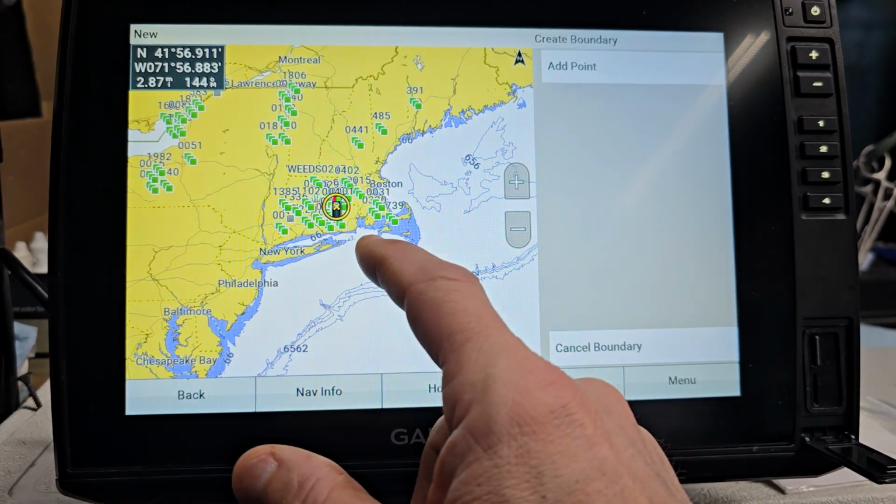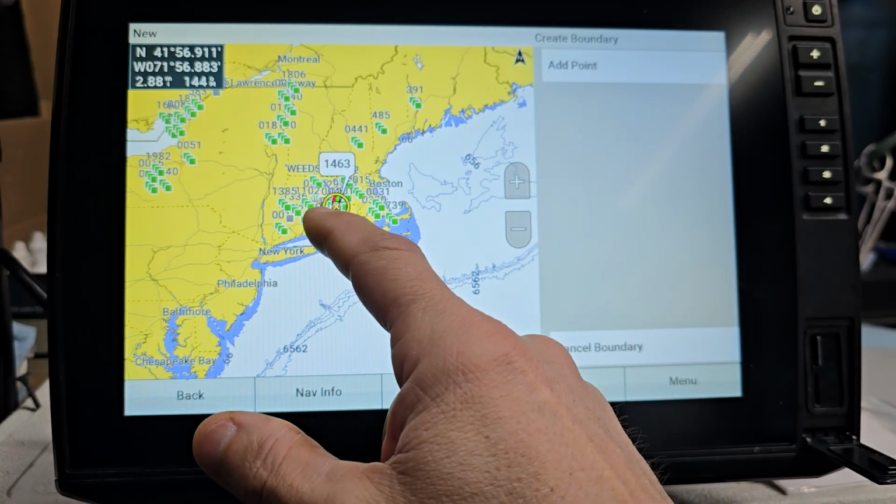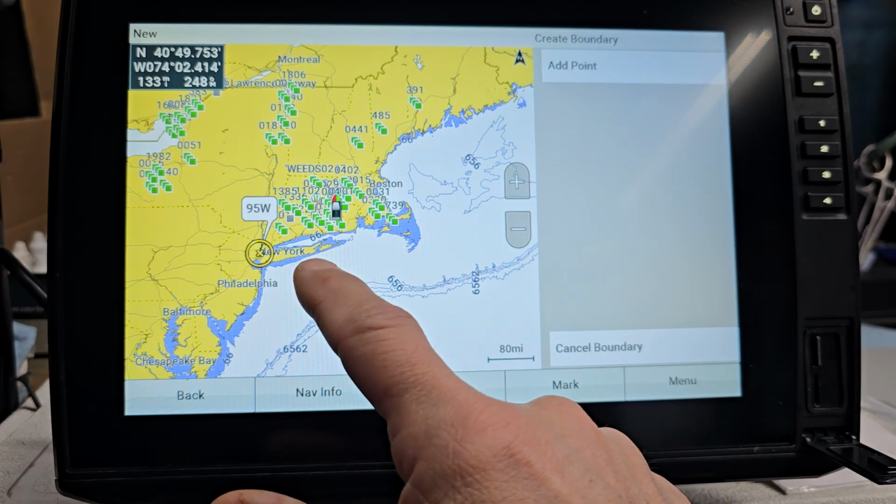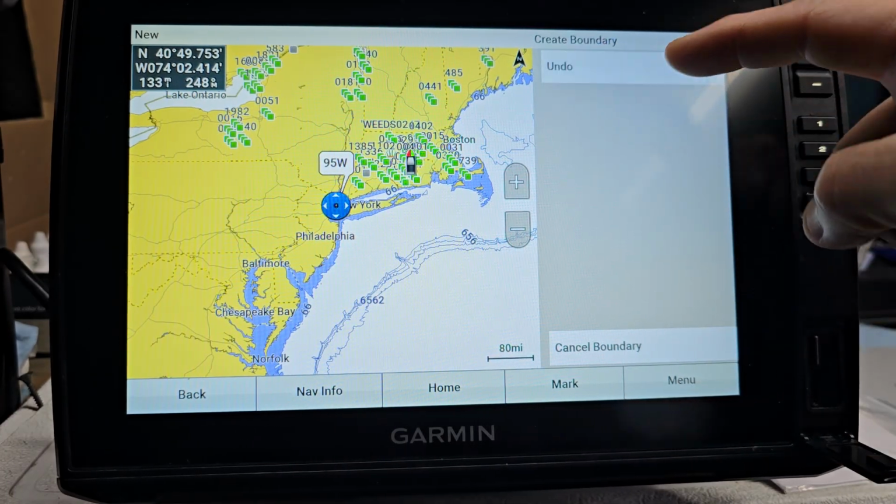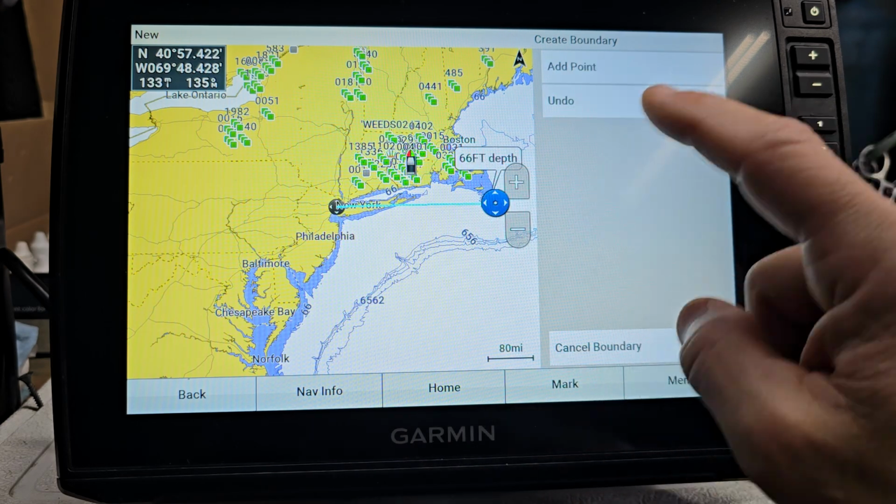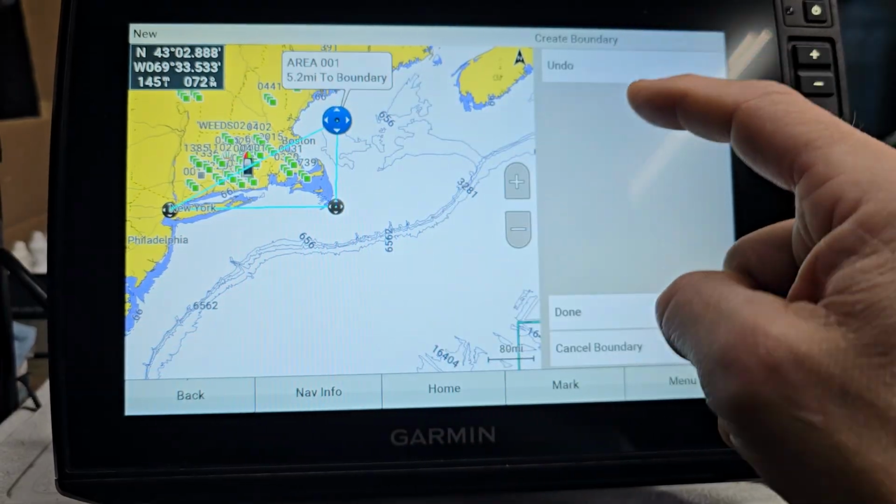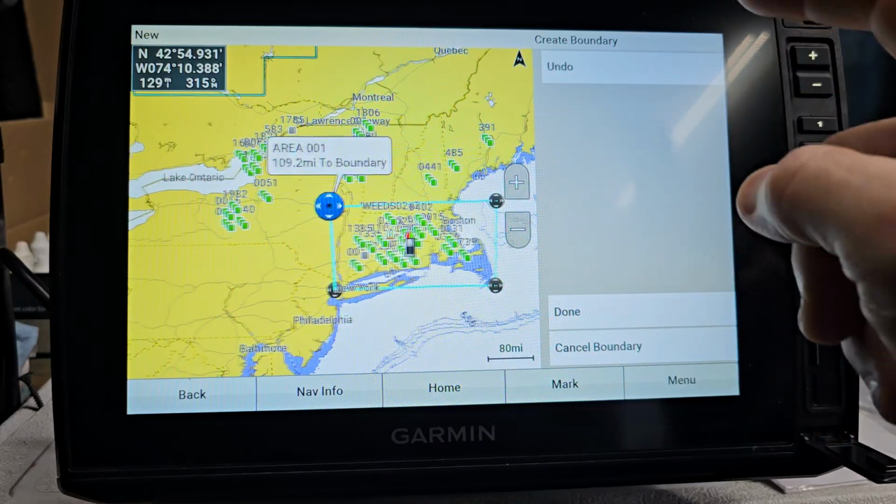So what I do is I'm going to go over here. I'm going to take this little cursor. I'm going to bring this down, right down to about right there. So I'm underneath my waypoints. So what's going to happen is I'm going to hit add a point. So right there. Then I'm going to come over. I'm going to tap right here. That's going to add a point. Then I'm going to go up here. I'm going to tap, and I'm going to add another point. I'm going to go right here, tap that, and add another point.